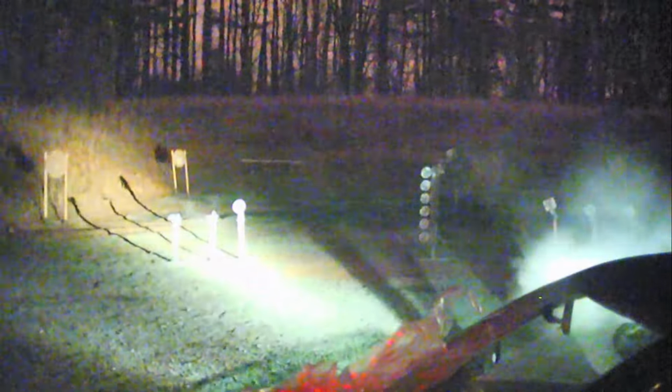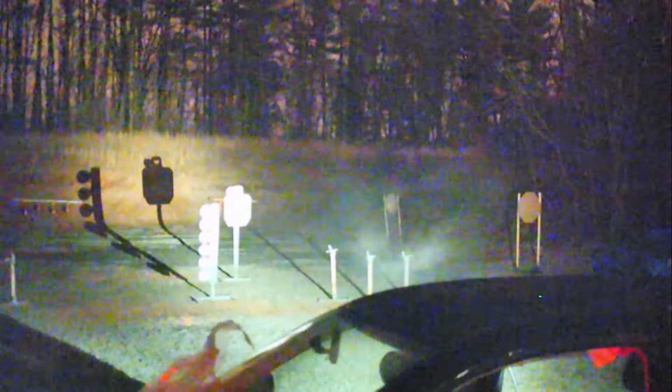Alright, on to stage 3, which was our final stage for the night. This is in my run. You had to engage a massive array of pistol targets from the back seat of this vehicle, and you had single plates you had to knock down, a mini-mo target where you had to flip the plates inboard, and a dueling tree that you had to knock all 6 plates from left to right. I attacked this one with a 21 round mag in my SIG P320, and glad I did, because I needed every round of it.